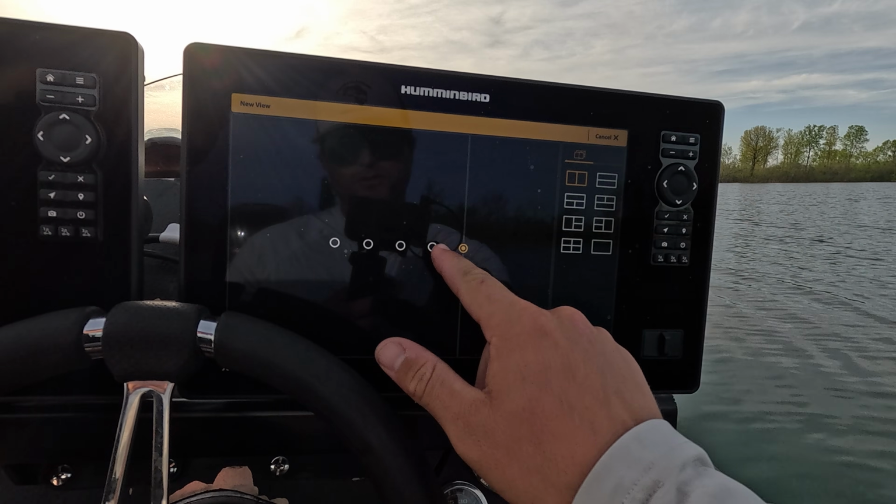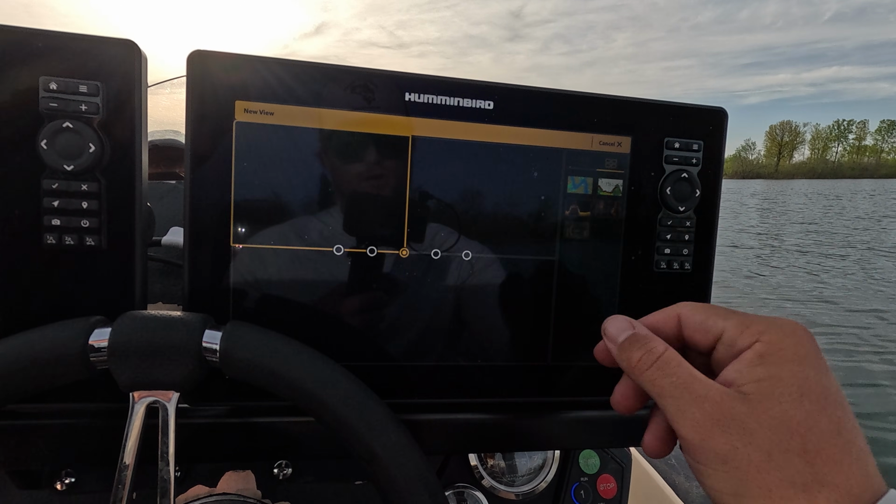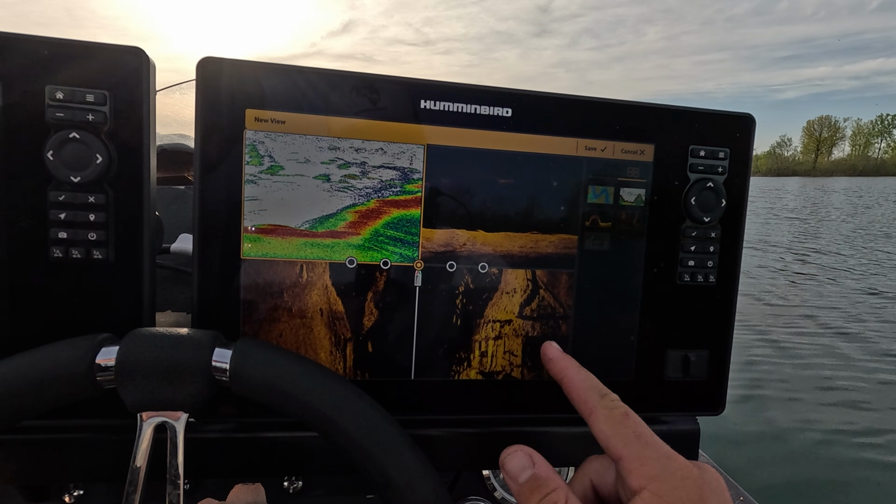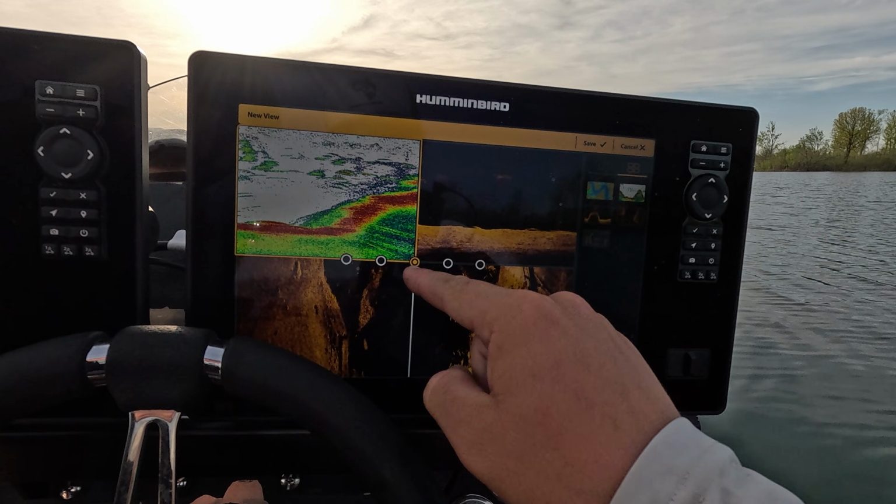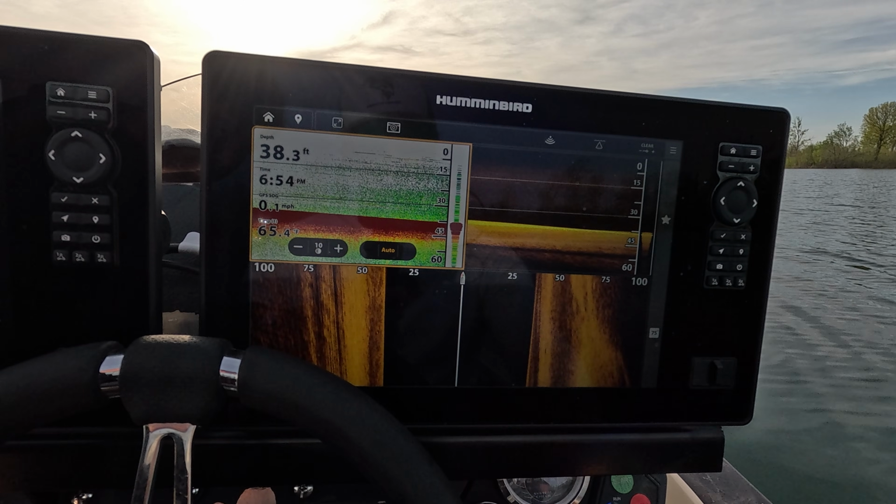They've really also updated the ability to customize how you want your screen. So you can choose, really easily choose the distance of the screen and how you want it split. I'll go ahead and create one of my favorite views. I like the sonar on the top left, the down imaging in the top right, and the side imaging on the bottom. And like I said, if I wanted this down imaging bigger, I could control really easily how big I want that. I like it even, but it's really easy and really customizable on how you can set up your screen.